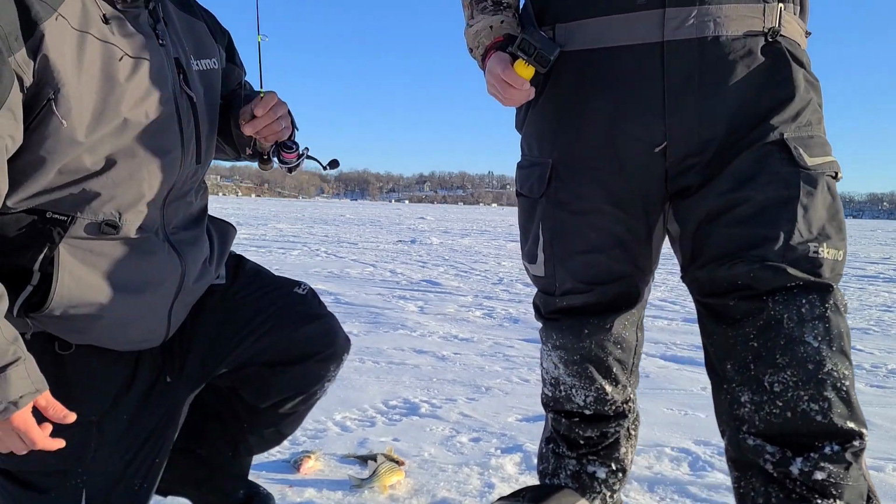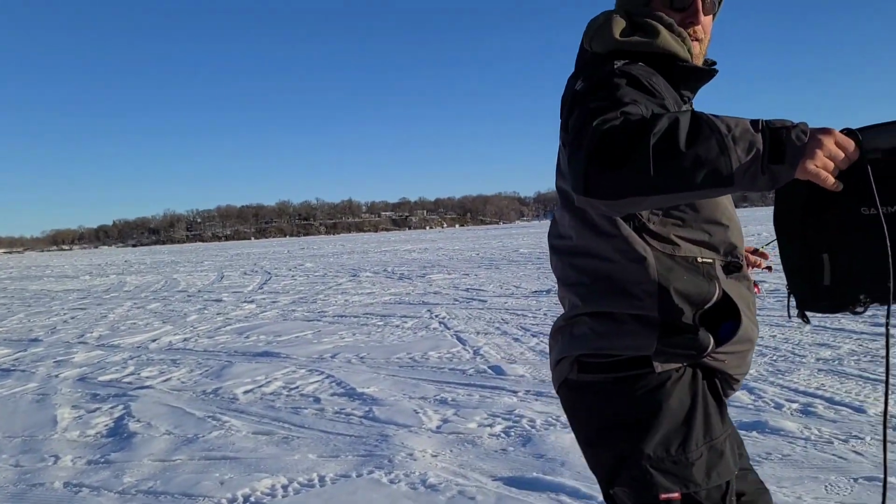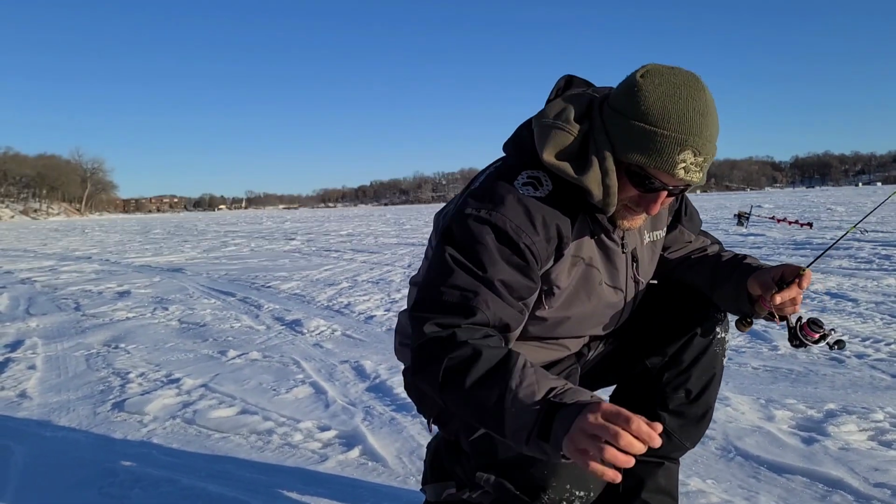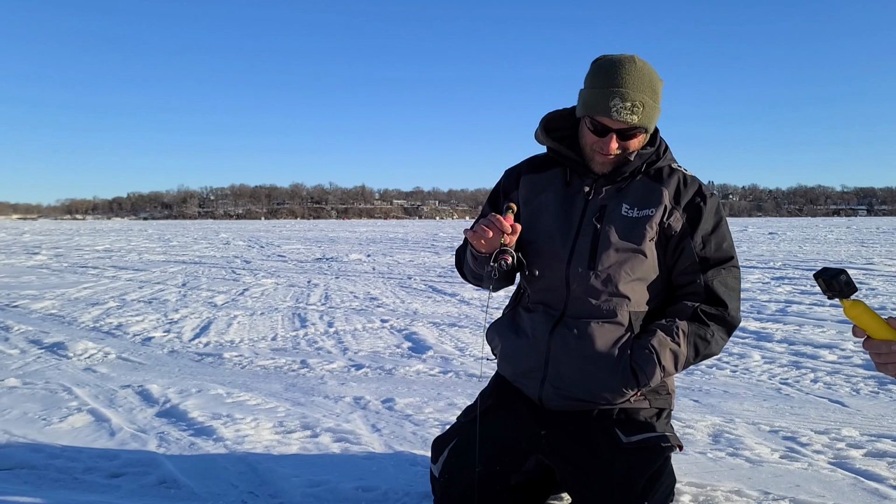The old spinner toppers. Hey, that helps sometimes with these yellow bass. Yeah, you know what? I'm not going to argue that. Now they're not showing up as much, but there's fish there. They were there.